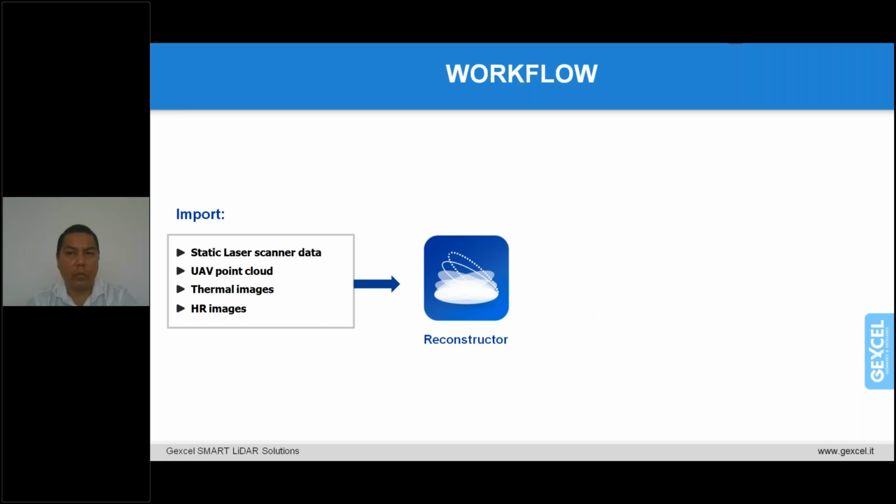The UAV point cloud, once imported in Reconstructor, has been automatically registered together with the static scans, and the automatic targetless registration sped up the entire alignment process. Two computers have been used in order to speed up the data processing, and thanks to the automatization of the software, it is also possible to work simultaneously on more stations, increasing the global work performance.